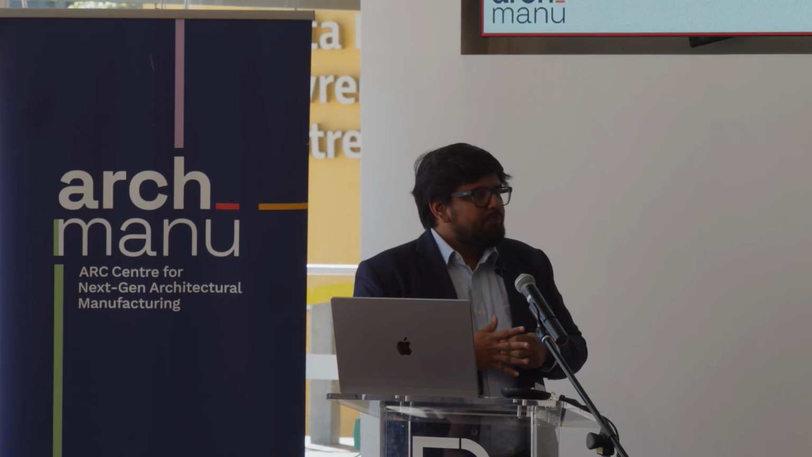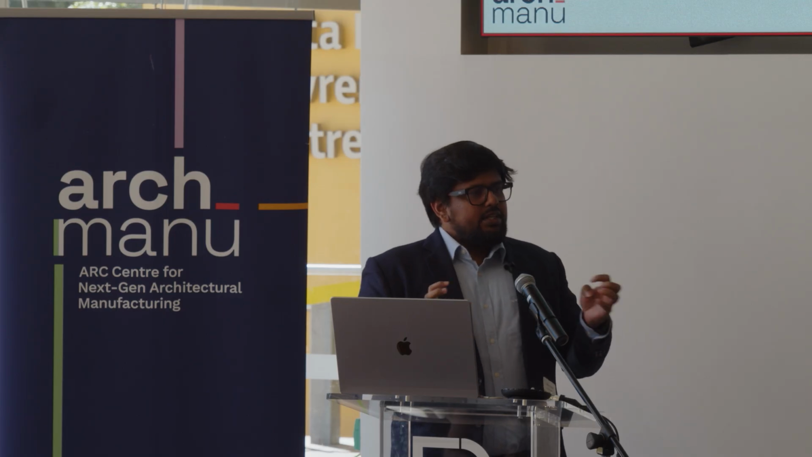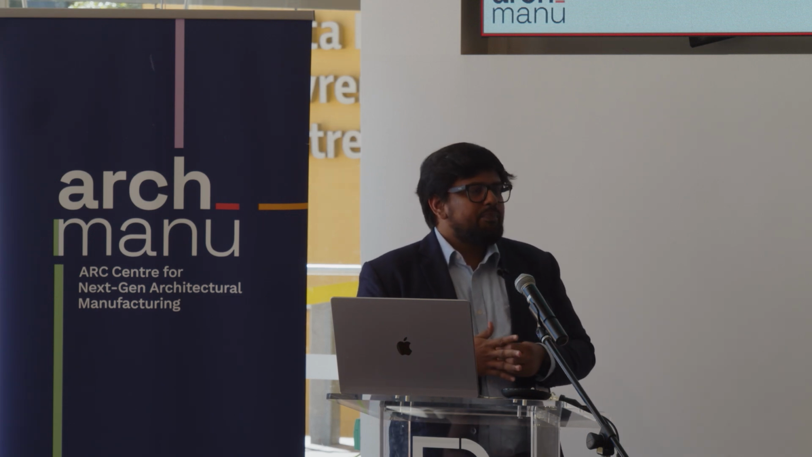Could you combine the 3D point cloud with photogrammetry? Yeah, combining different types of sensor data might be a solution to mitigate that effect. Calibration. Yeah.